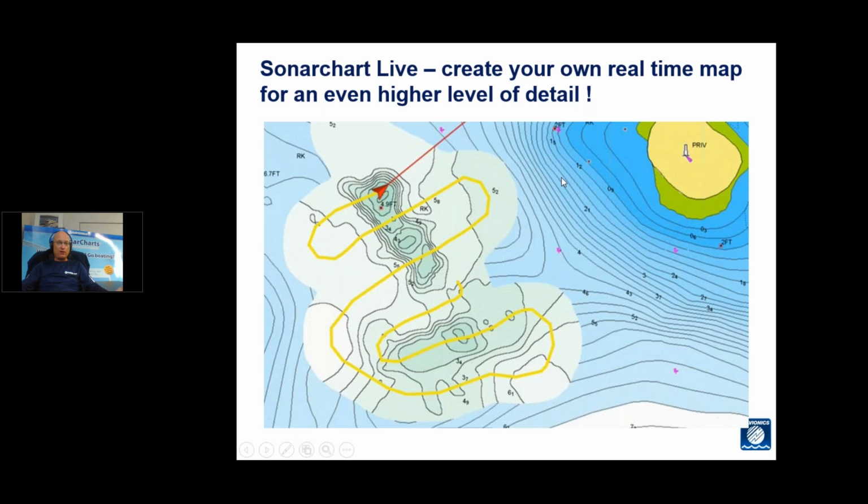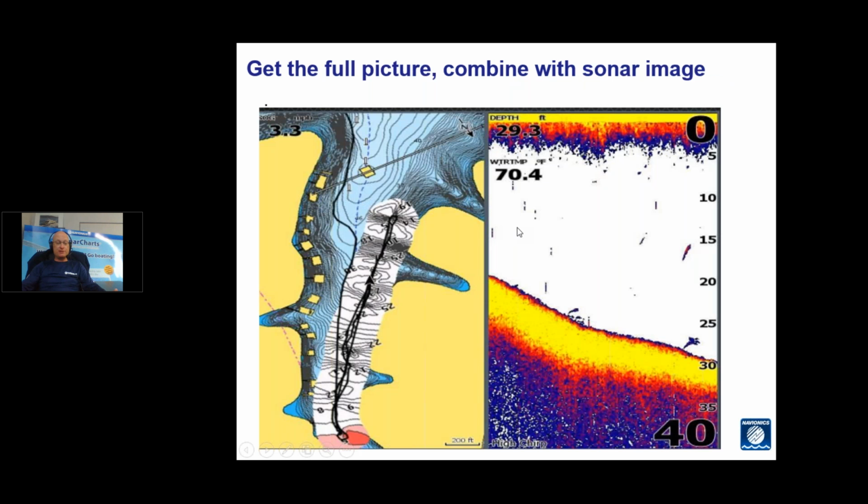So Sonarchart Live, basically create your own real-time map. This shot here is showing what Sonarchart Live looks like over a normal Sonarchart chart layer. You can see there is quite a level of higher detail because it's picking up every single little bit of detail off the sonar. To really see this in action well is split screening.